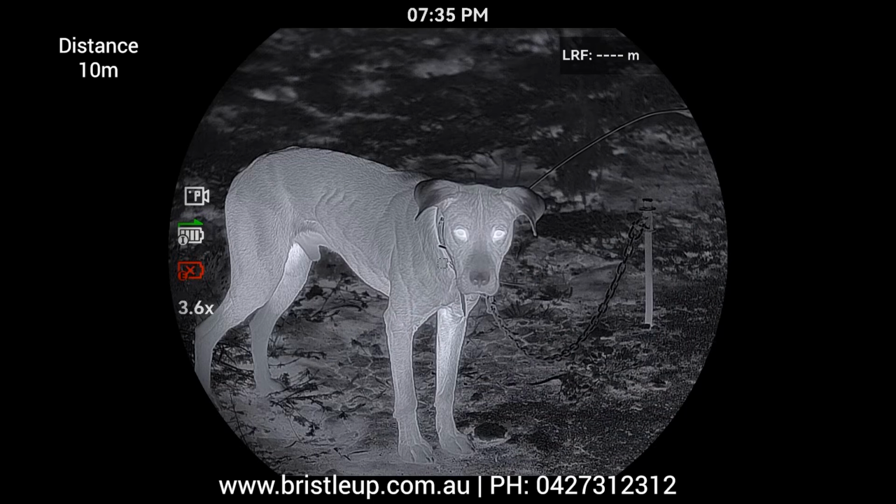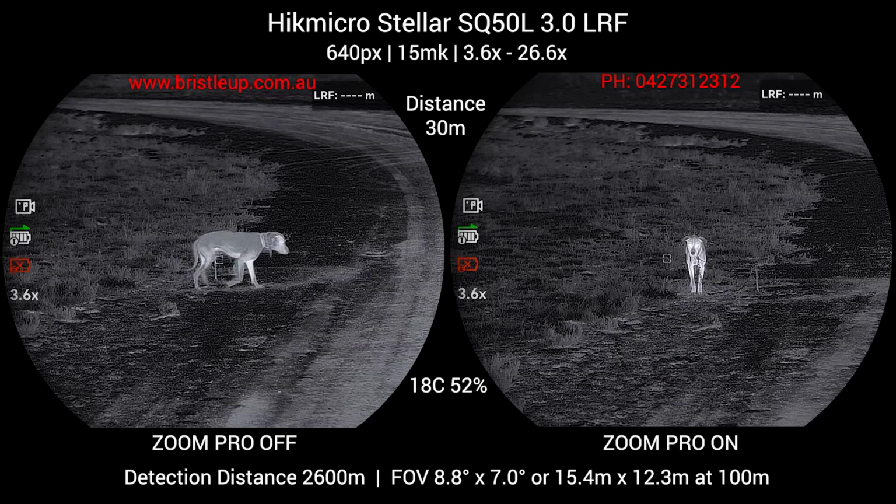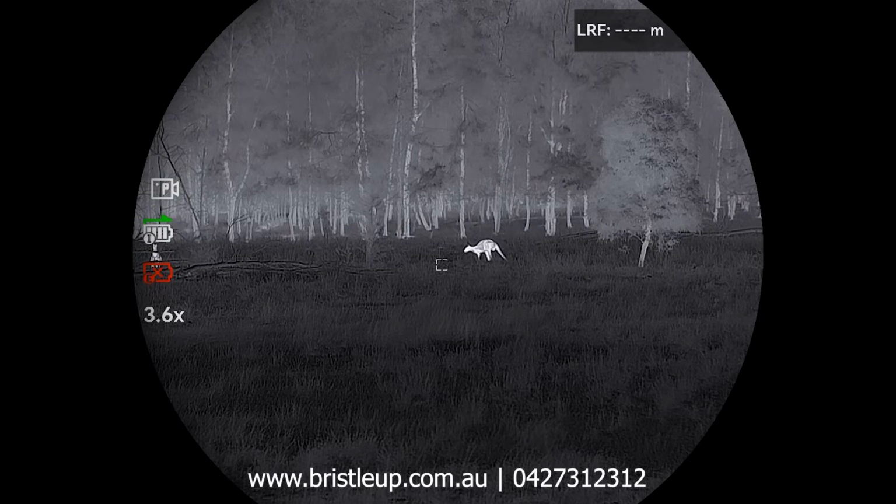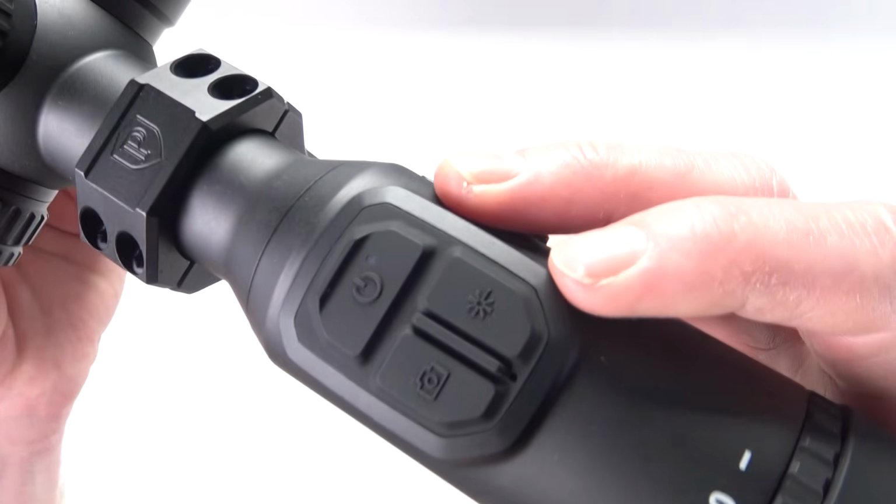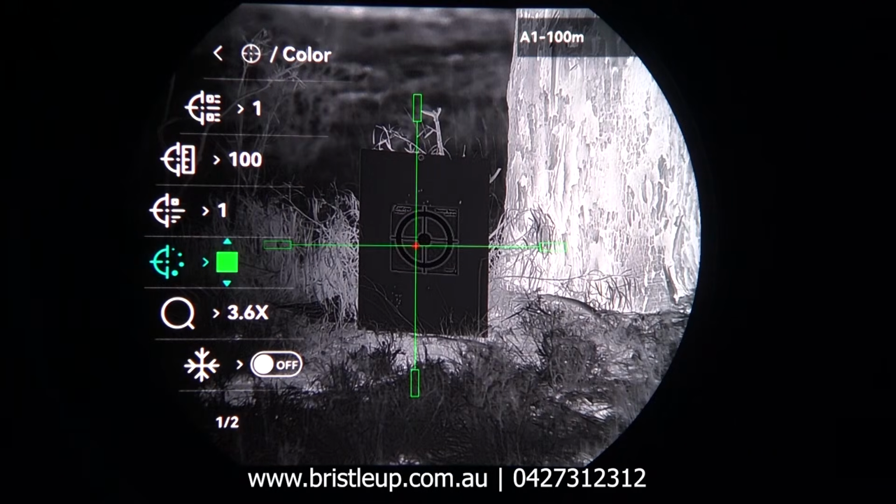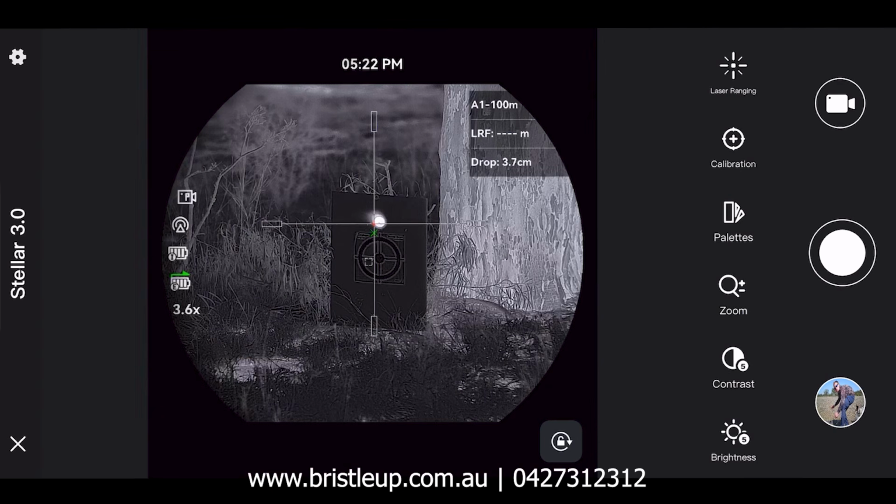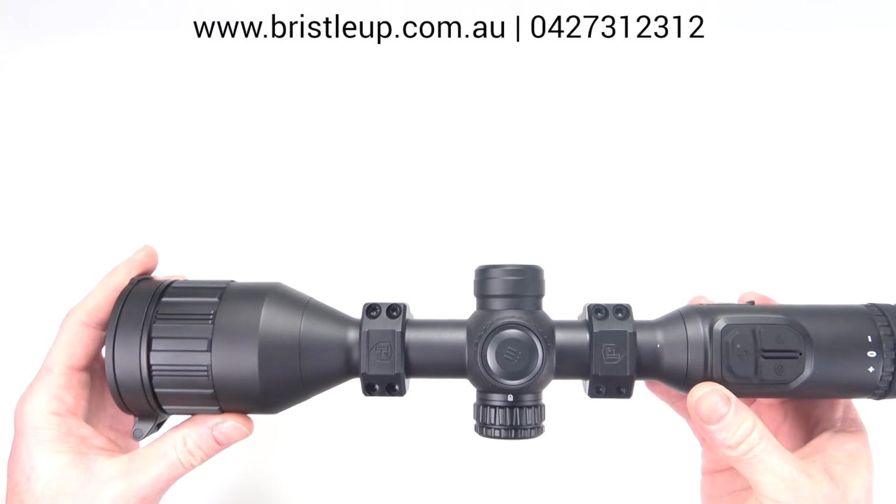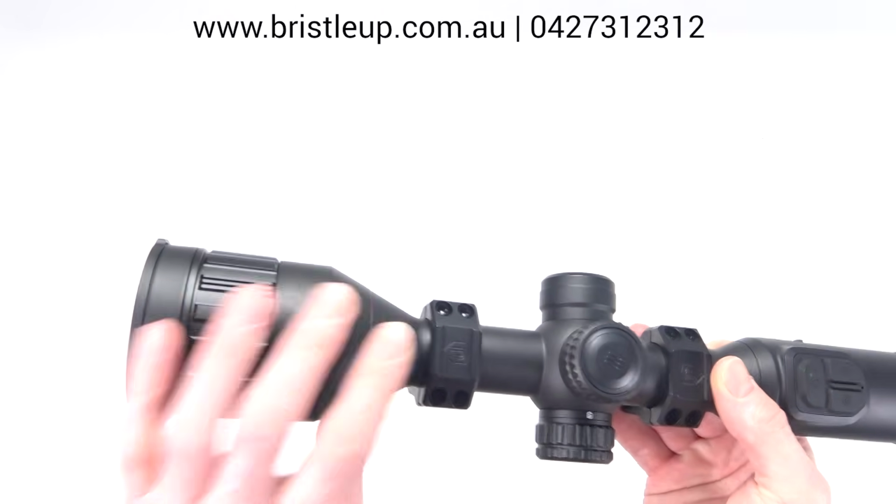We take a deep dive into the image quality, giving you a great example of what the Stellar 3.0 has to offer. We show you how to operate it, we run you through the menu system, cover how to zero it, and show you what the mobile app's all about. Let's get into it. Alright, before we dive into the image quality, we're going to do a very quick overview